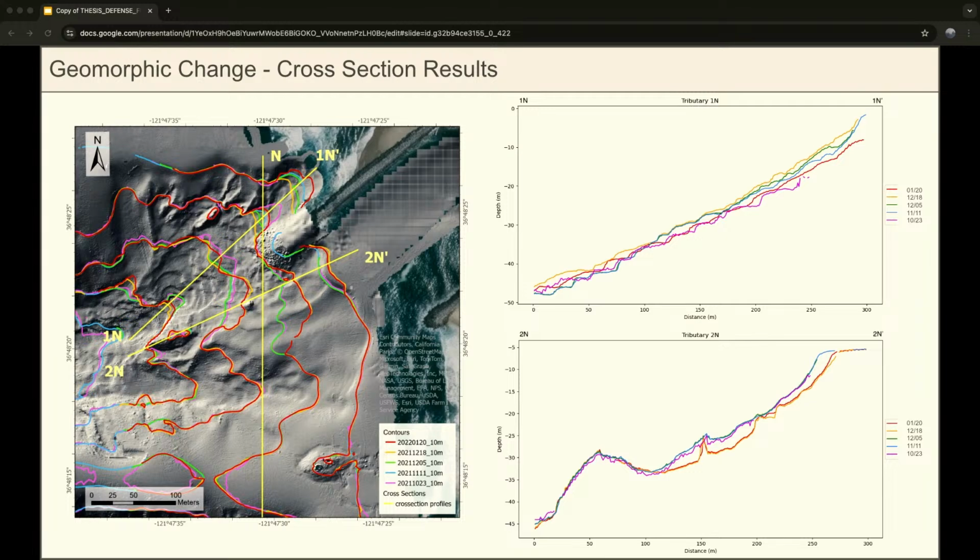And then tributary 2N shows a slightly different story here. On October 23rd, our first survey, we start out with this upper elevation here. And then on November 11th and December 5th, there's not much change happening here. And then sometime between December 5th and December 18th, so a 2-week period, we have this massive erosion event happen. So we lose a ton of sediment, and now we're down in this lower elevation on December 18th and January 20th.